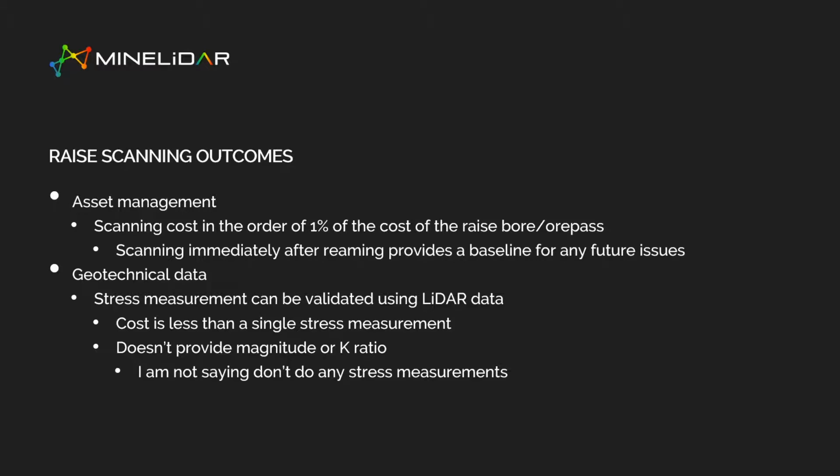It can't give you magnitude, it can't give you K ratio, so keep doing your stress measurements, but it's a very clear validation point.